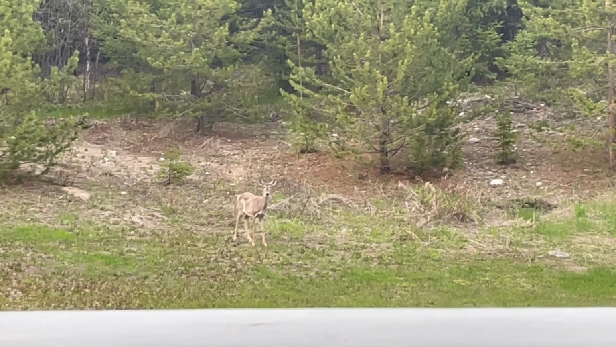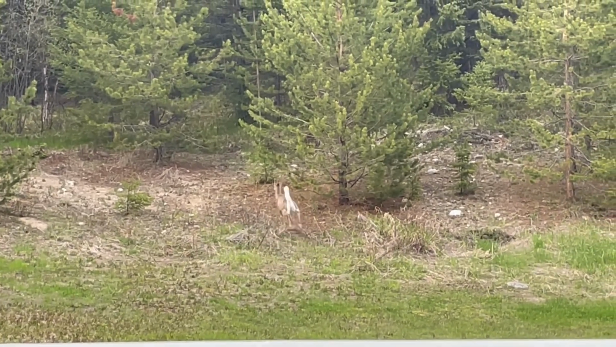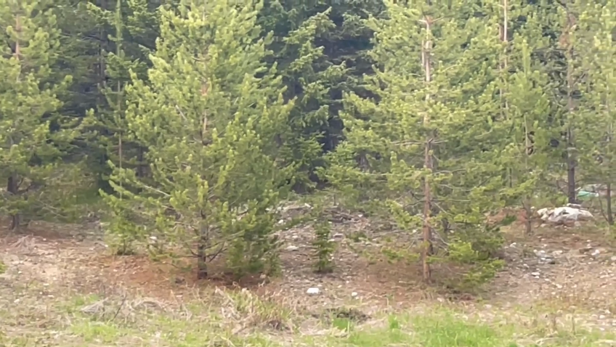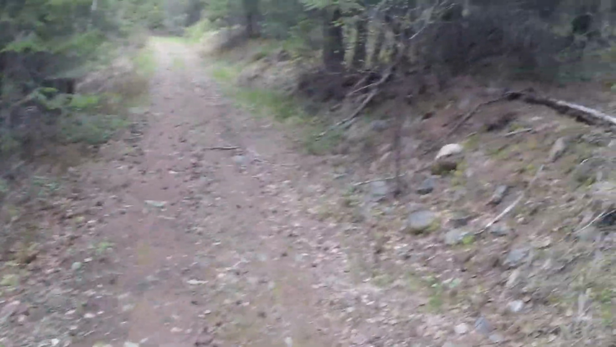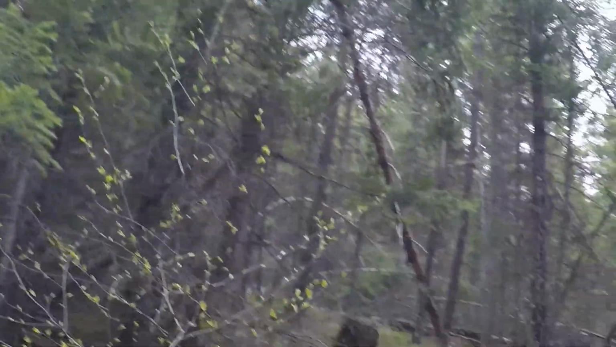You stomping at me? What'd I do? She was stomping her feet and giving me crap. That's a dangerous one right there, that tree.